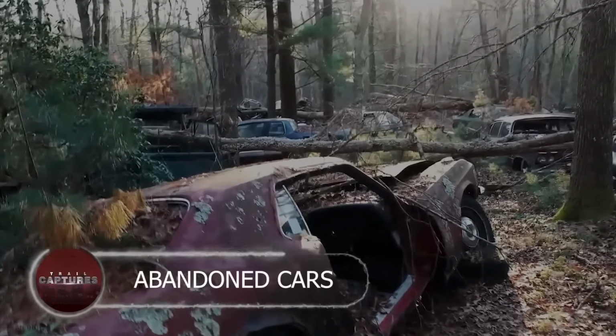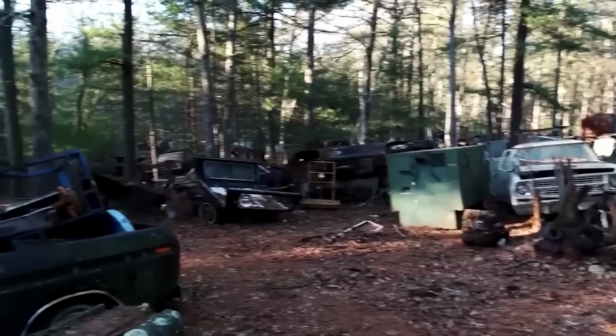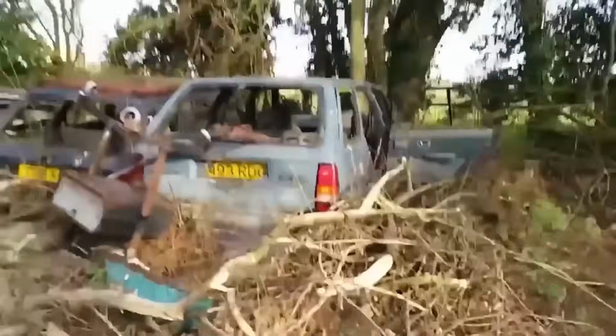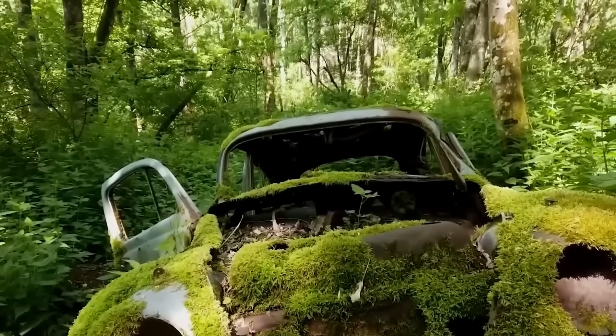Abandoned cars. Nestled in the forest lies the abandoned car forest of Belgium, a graveyard for old cars. Once a designated spot for disposal, these vehicles now rest in various states of decay. Nature has taken over, transforming them into surreal art pieces.